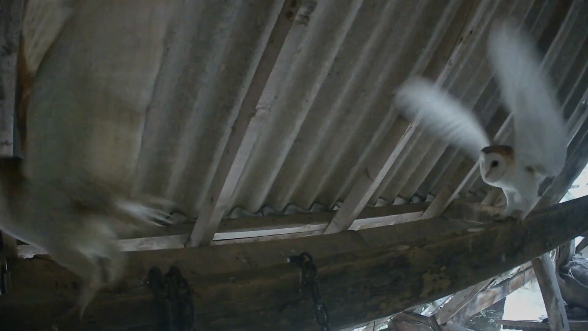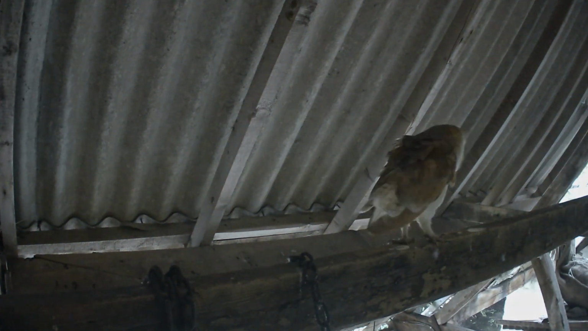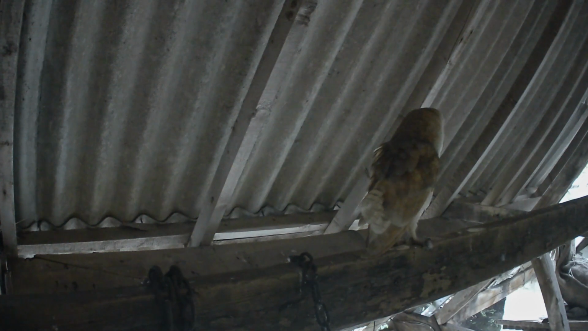This shot here is the only time I've recorded both owls in the barn. The only disadvantage of turning that camera slightly is I've missed the initial rematch of owl versus Riley.